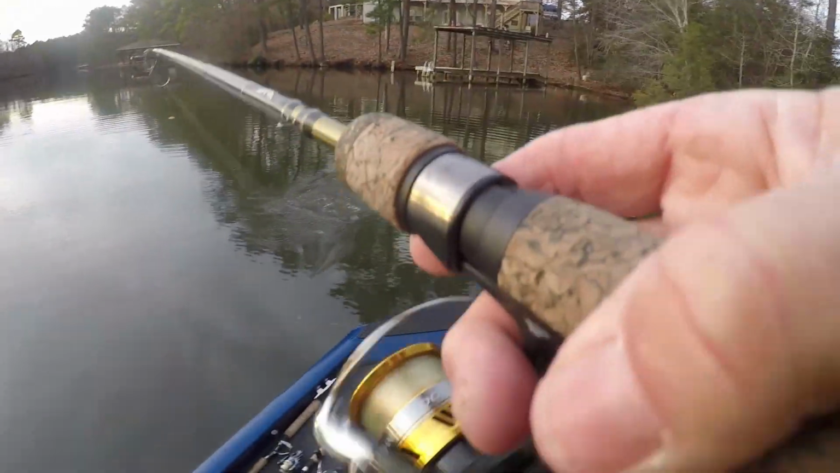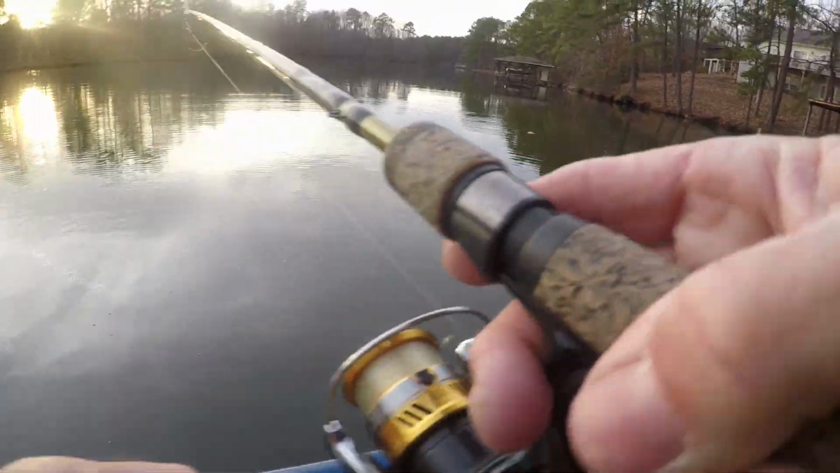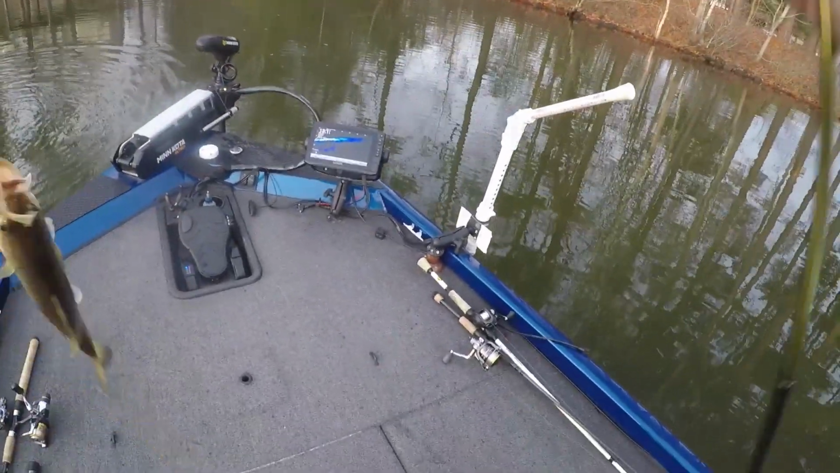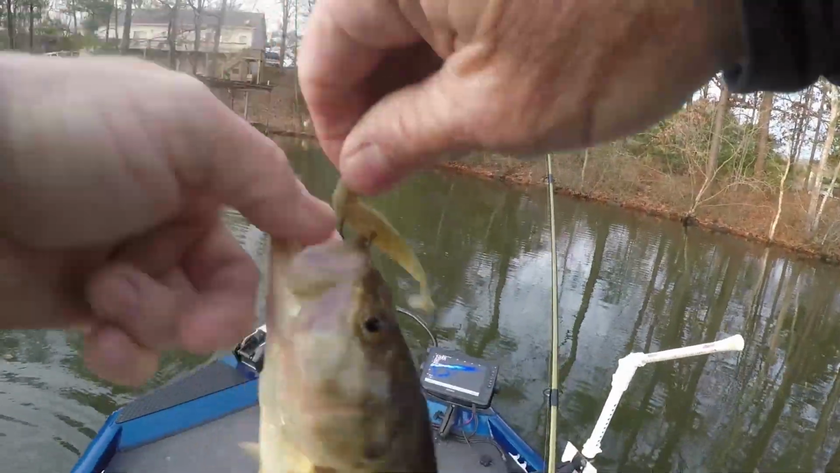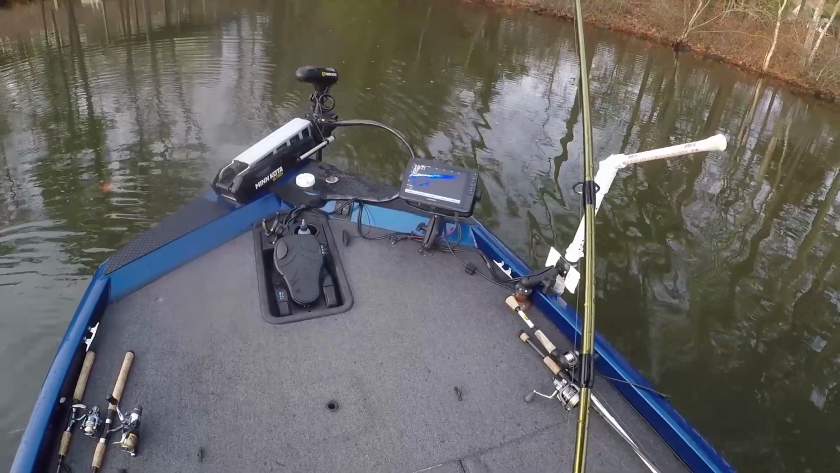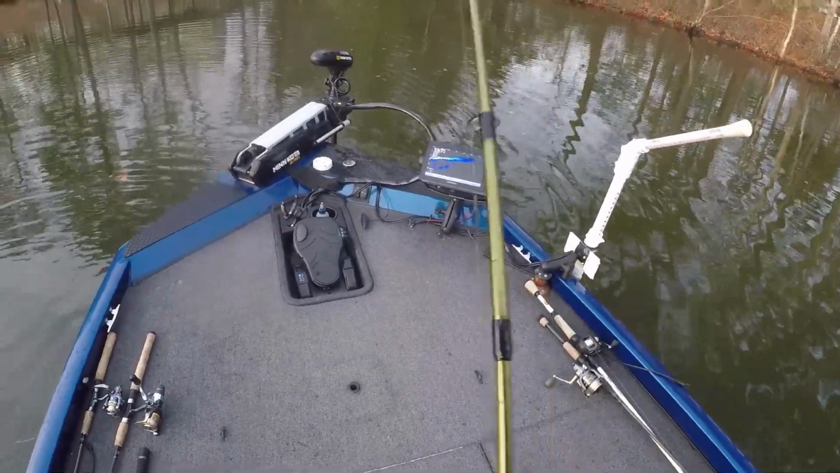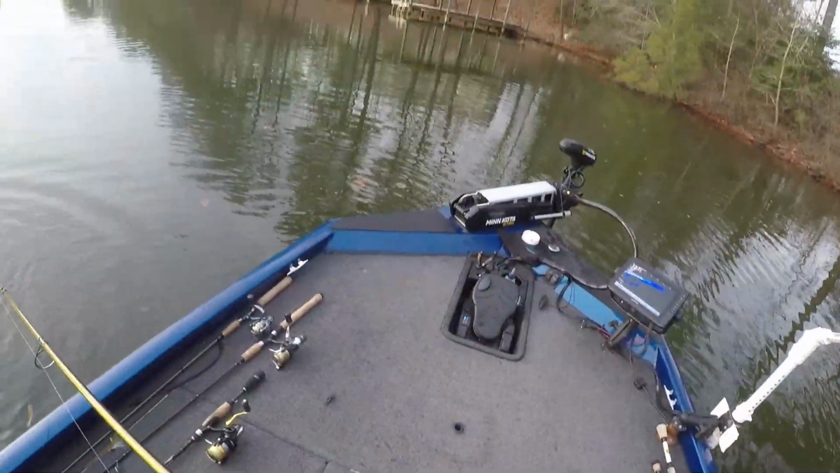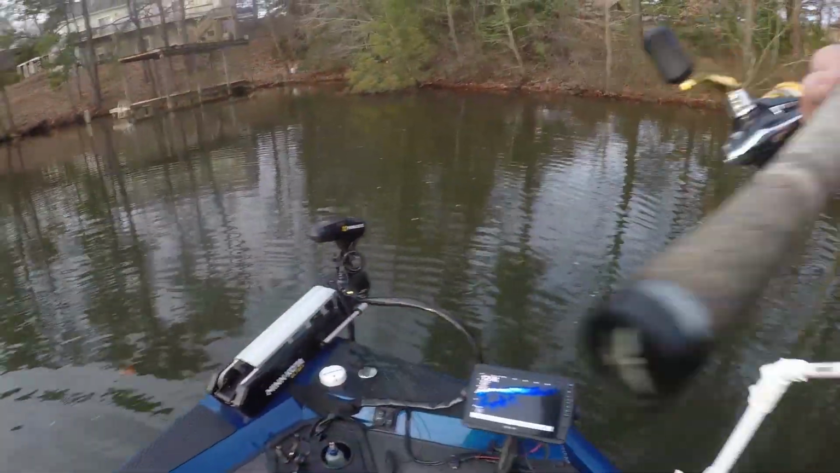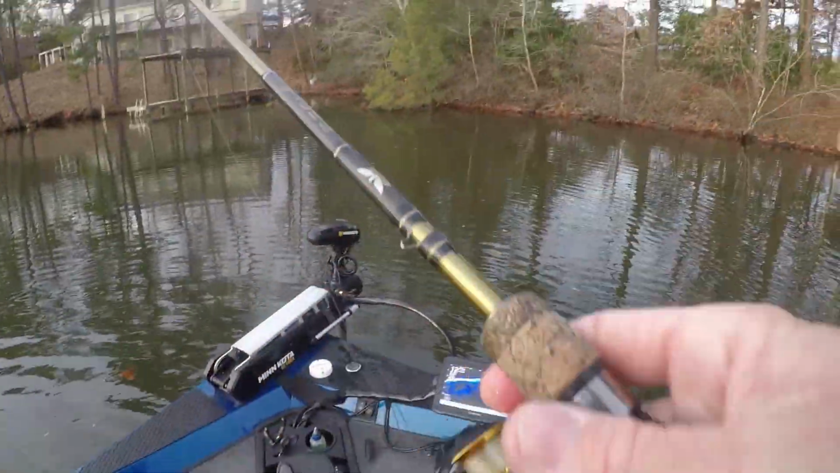See, they're not very big, but I'm using, again, this is a light action rod made for crappie fishing. I got 6-pound test on it. He's the same size. They're probably 11. He's probably 10 and 7/8. Last one was probably 11 and a 16th. Let's see if I can catch another one live action.